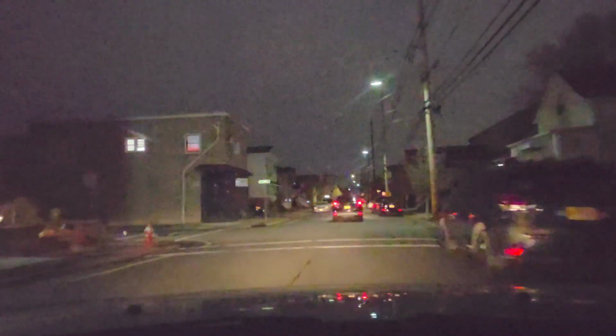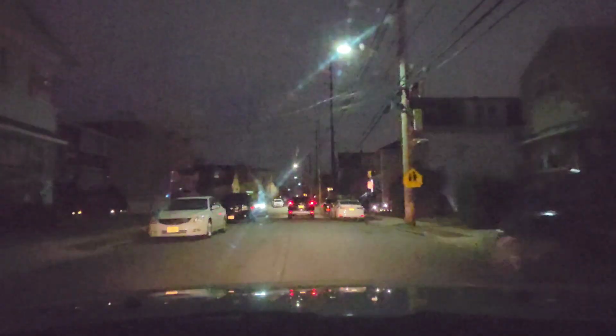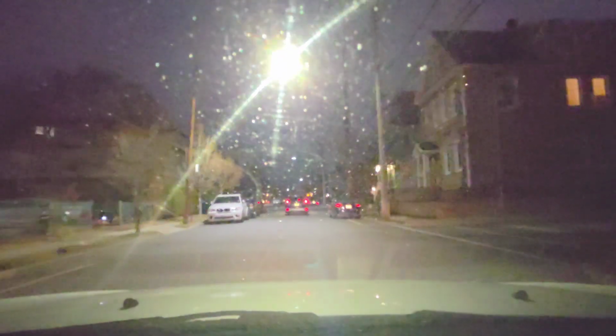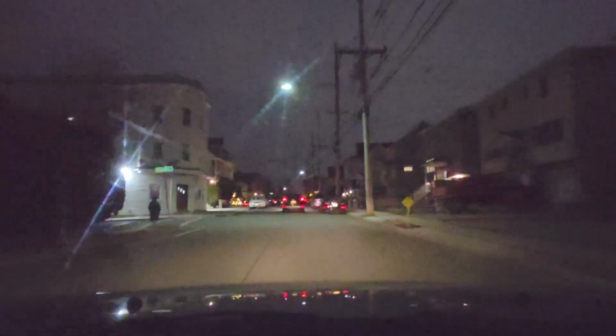Okay, I got to put my navigator on just so I'll know which way to go. A lot of times I know how to get to certain places, and the reason I like to use the navigator is because if there is an accident or heavy traffic on one of the planned routes that I plan to go on, it'll reroute me to get me there sooner.